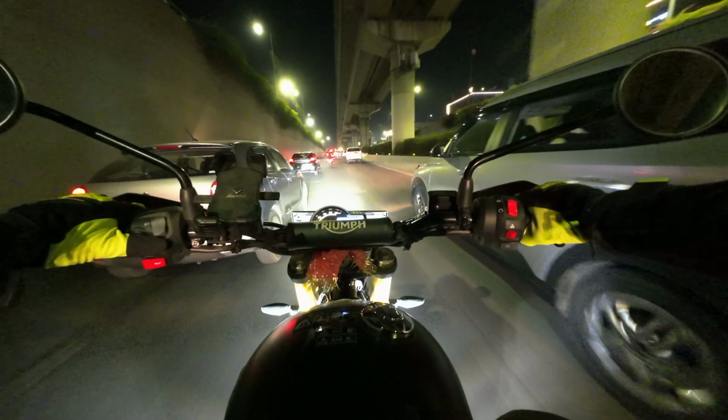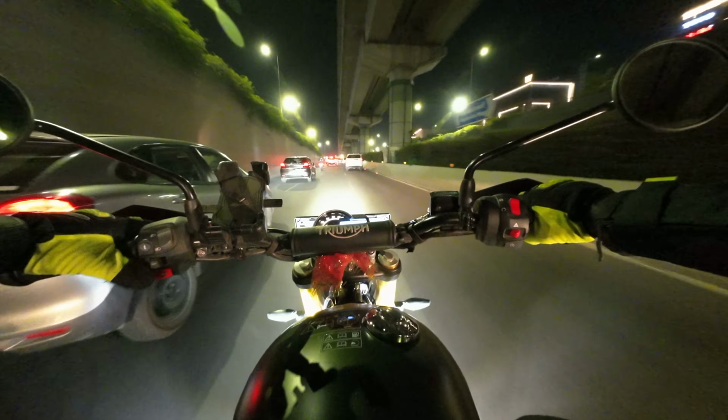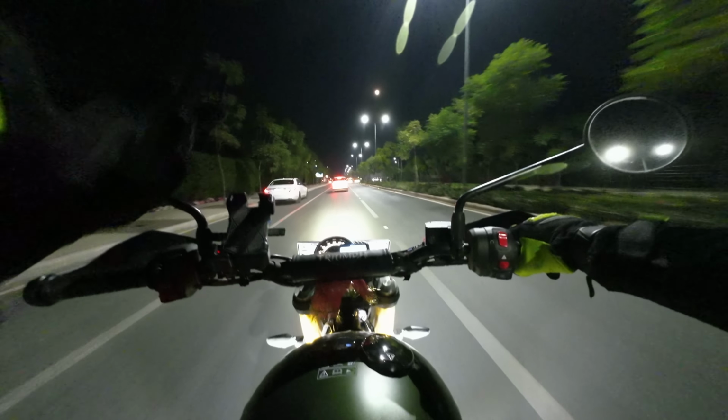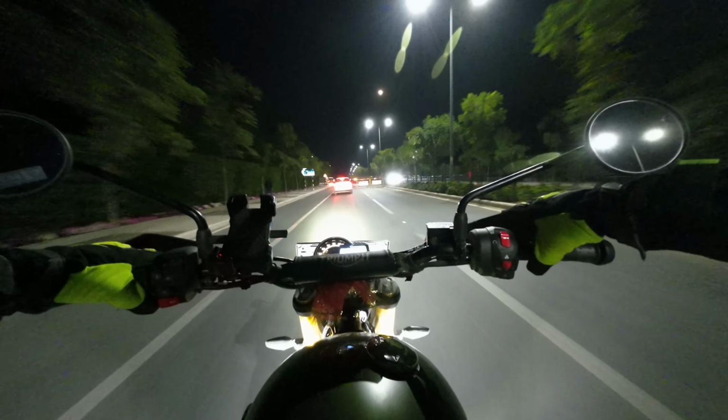So he's actually getting some good shots of me from a side view. So this is Golf Course Road. No, this is not Golf Course Road. We have left Golf Course Road and now we are going towards... So it is Faridabad Road.